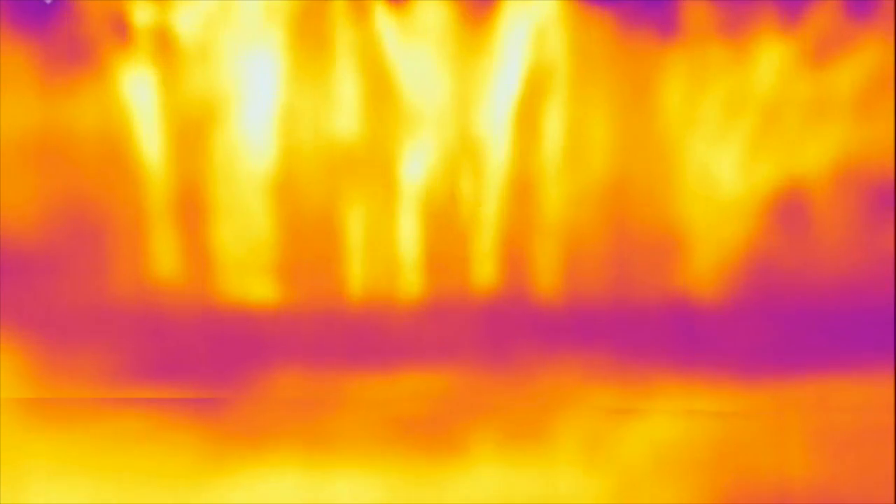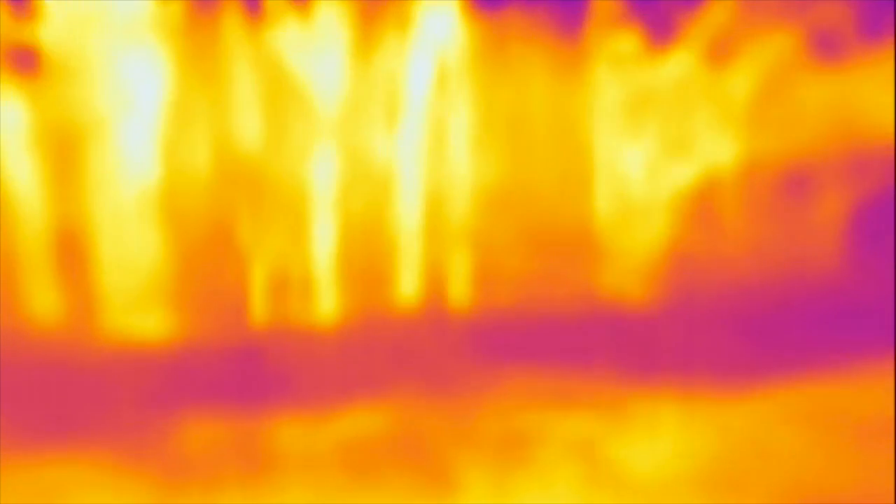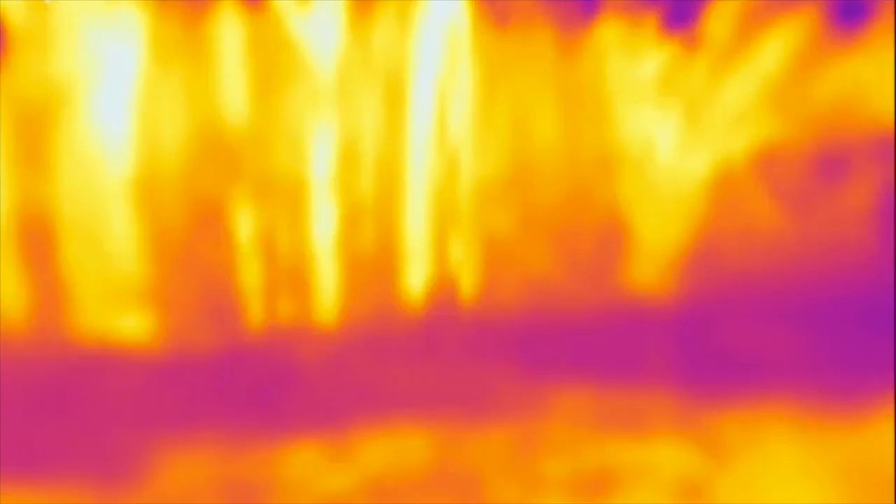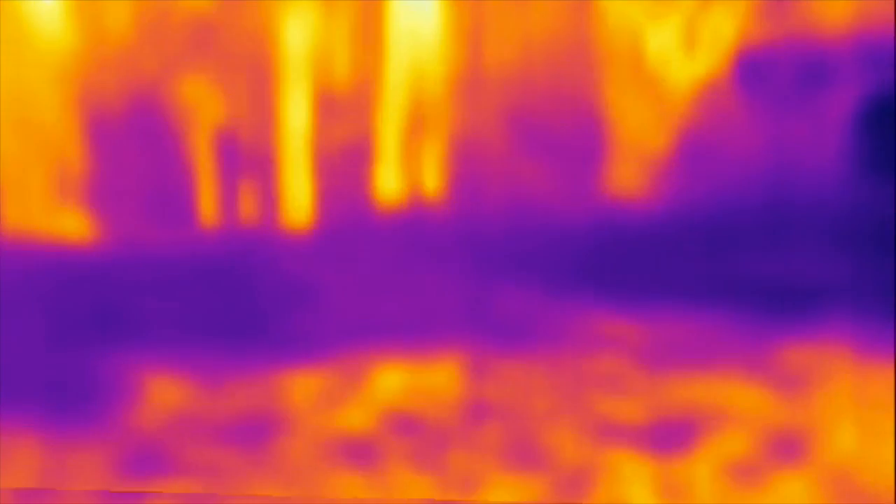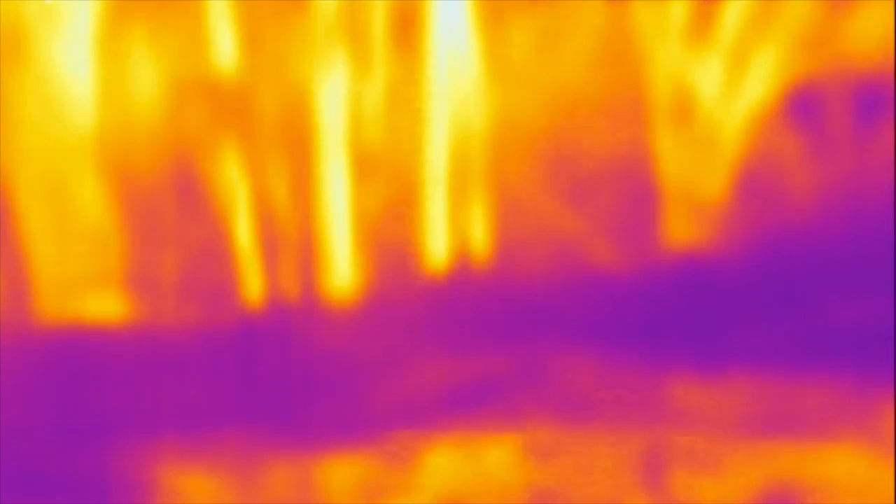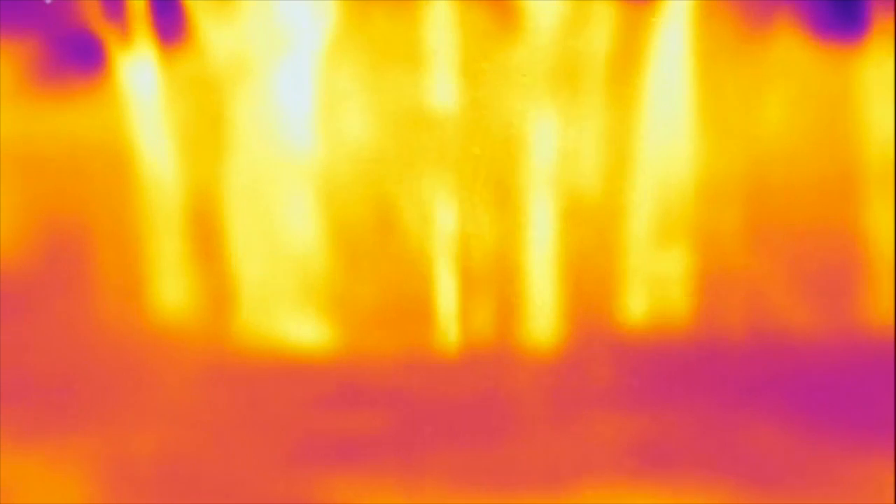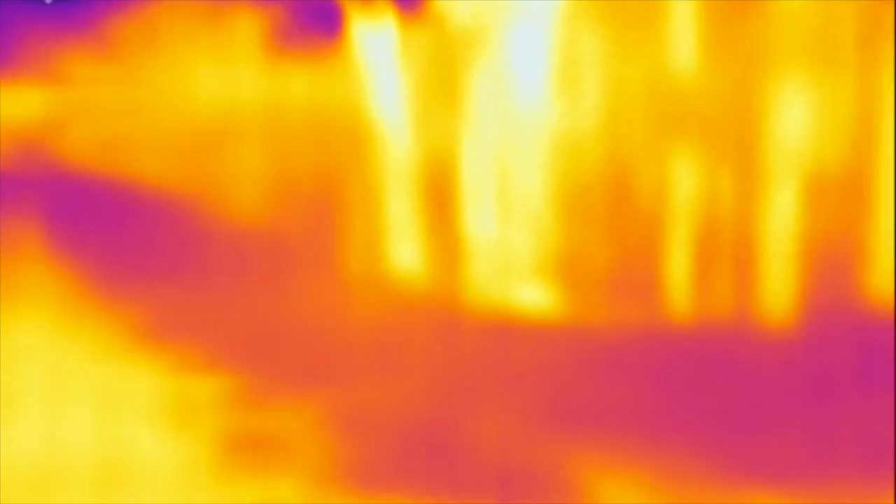Alright guys, we've come to this tree line because we thought we heard something in the trees. So we're at the tree line and we're going to try to see if we see anything in the thermal as we walk up towards the trees. I'm going to start shining the flashlight in here just to see. Lori, why don't you get your flashlight ready and shine in here? Okay. I'm not seeing anything.